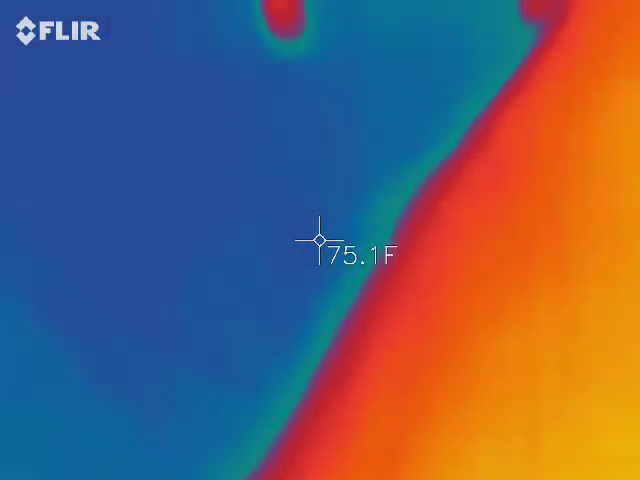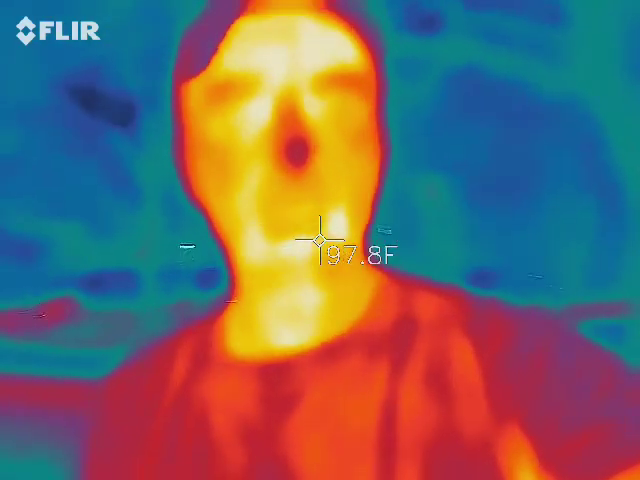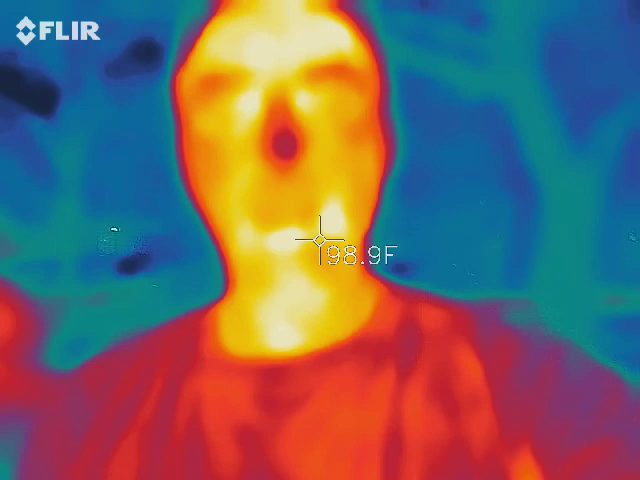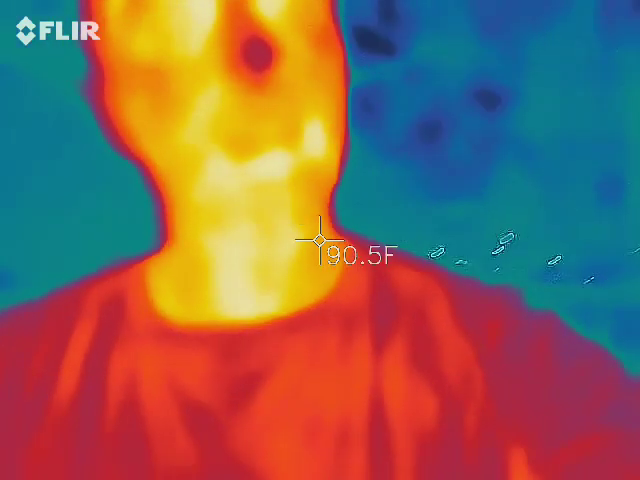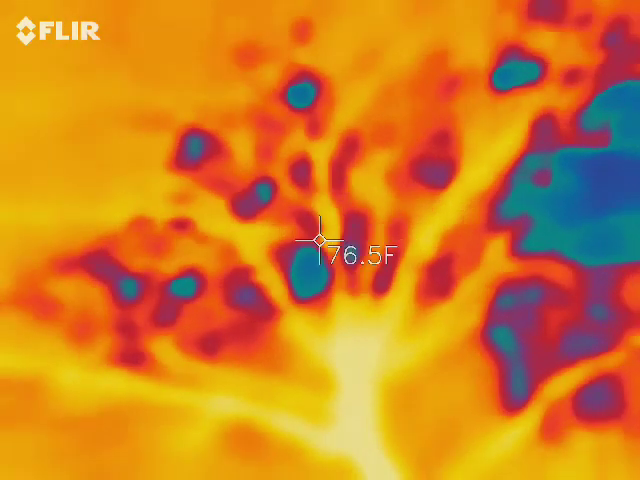All right, so thermal imaging. You all see me in that camera? I should be orange, red, and yellow, so everything around me is blue and black. This is going to fluctuate based on whatever's inside the screen. If you take me out of it, the tree above me should now be orange, red, and yellow. So it's going to fluctuate based on those colors.